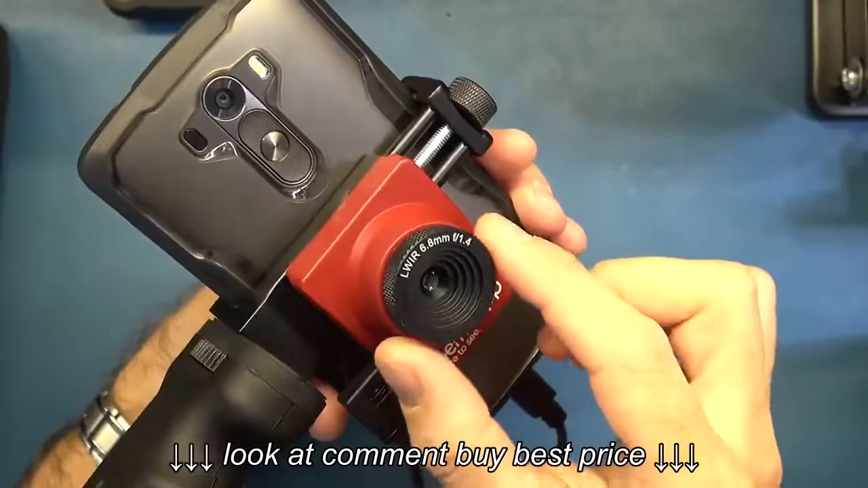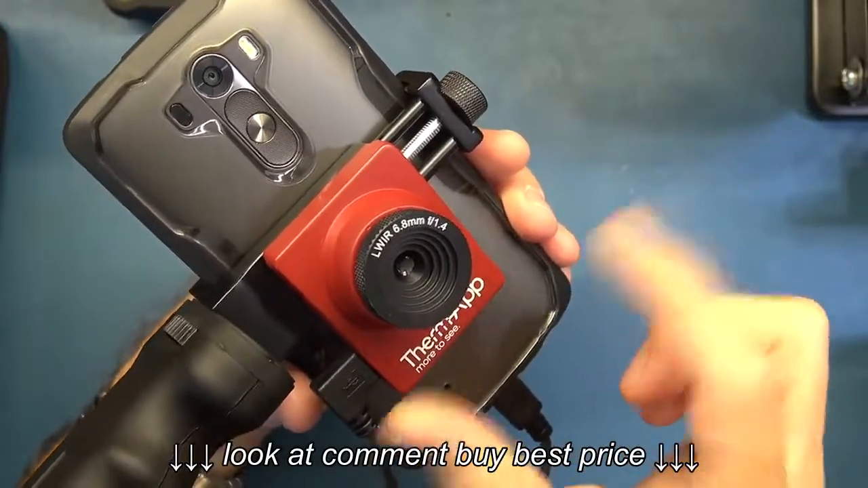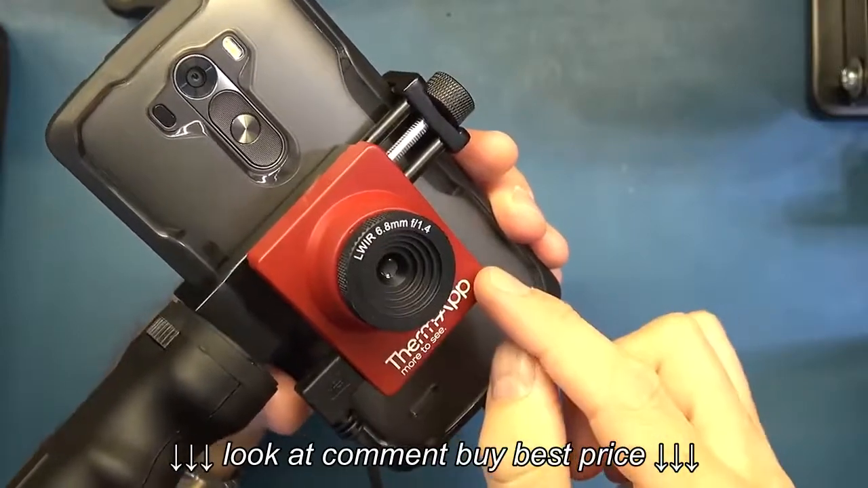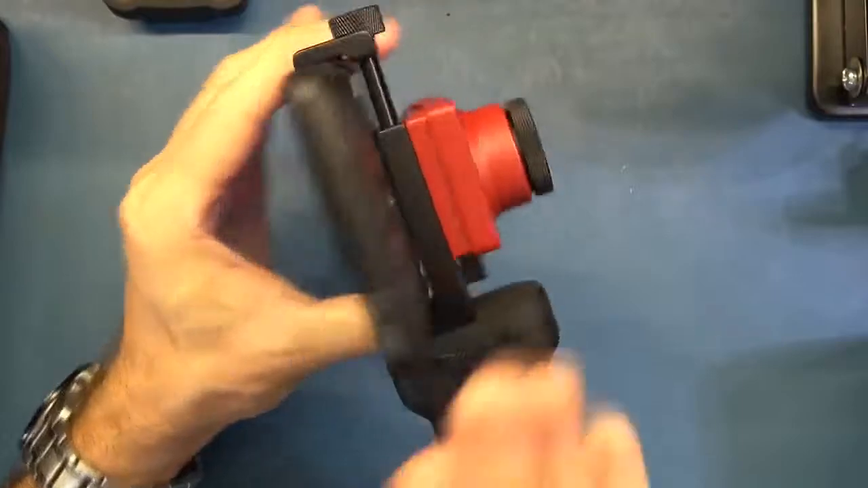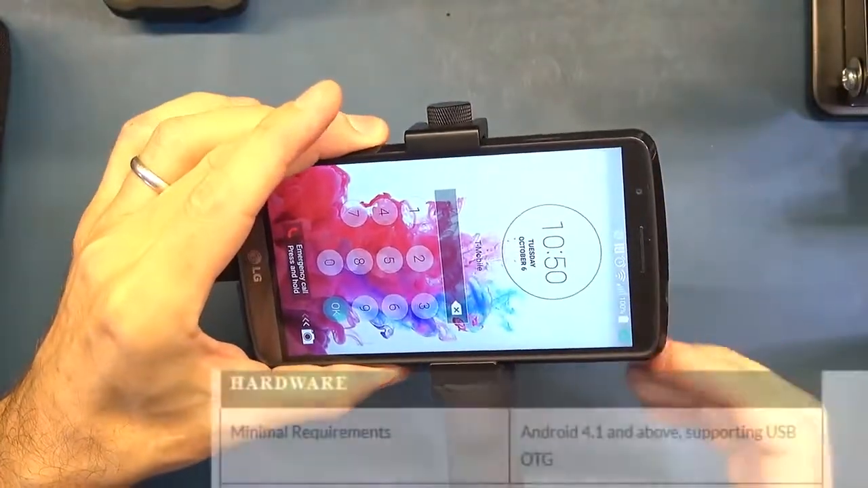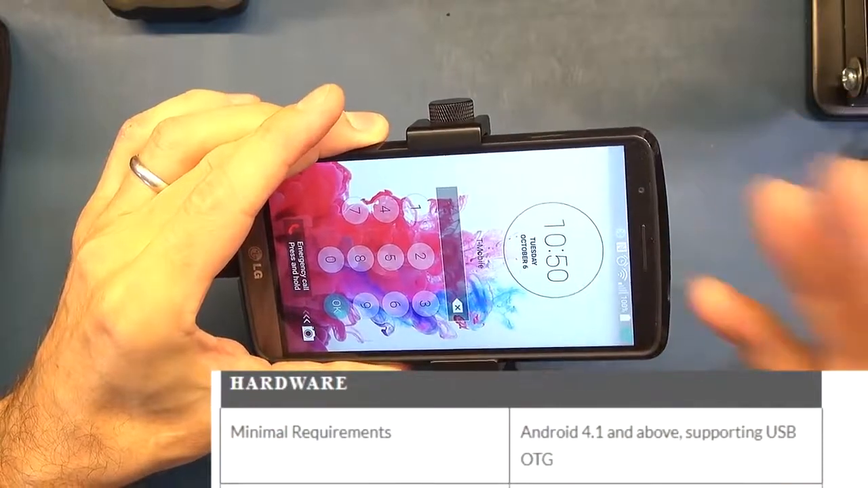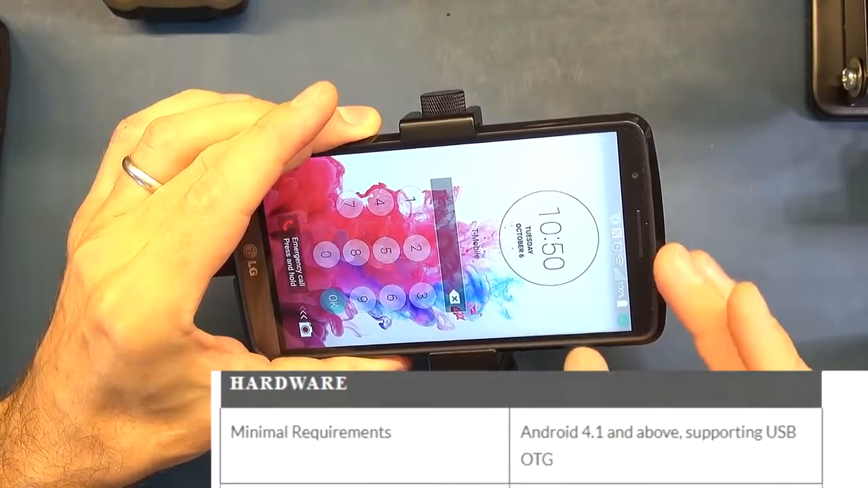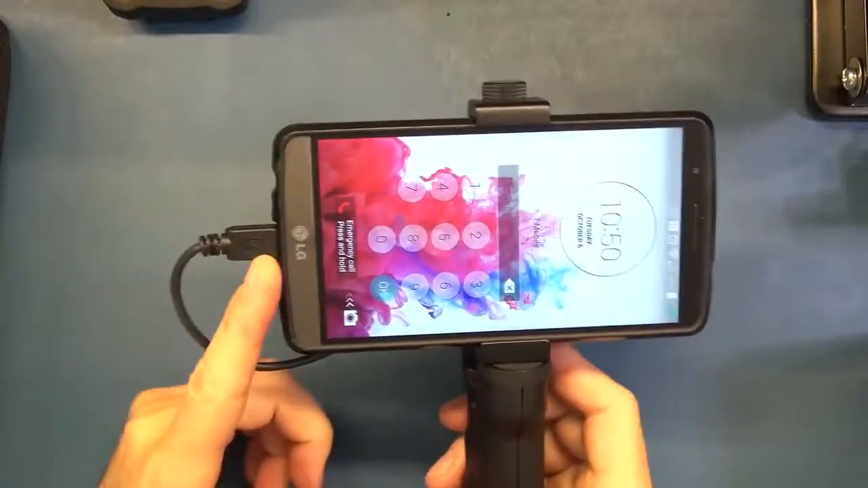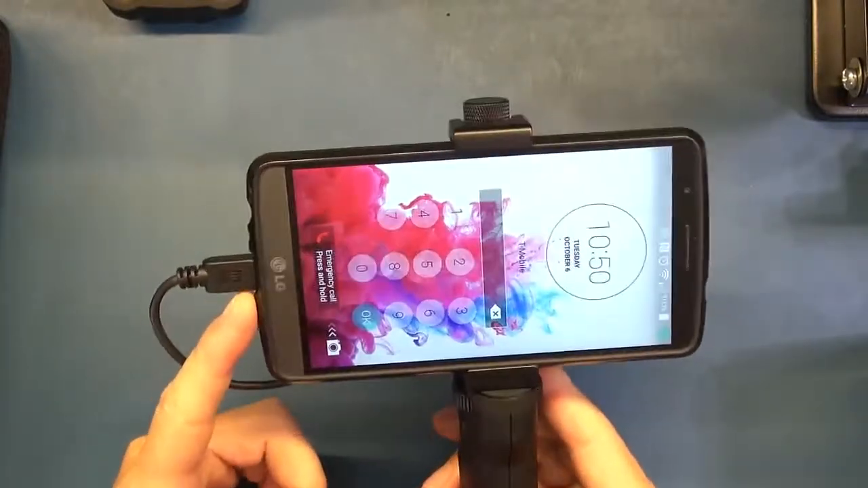Although if I recall correctly, that camera's temperature range goes up to 0 to 90 degrees, whereas this is 0 to 200 degrees. So the first important thing to chat about is the fact that you require an Android phone. I think you require Android 4.1 or above. I'll annotate the screen with those specifics. But the most important part is your Android phone needs to have OTG or on-the-go USB.